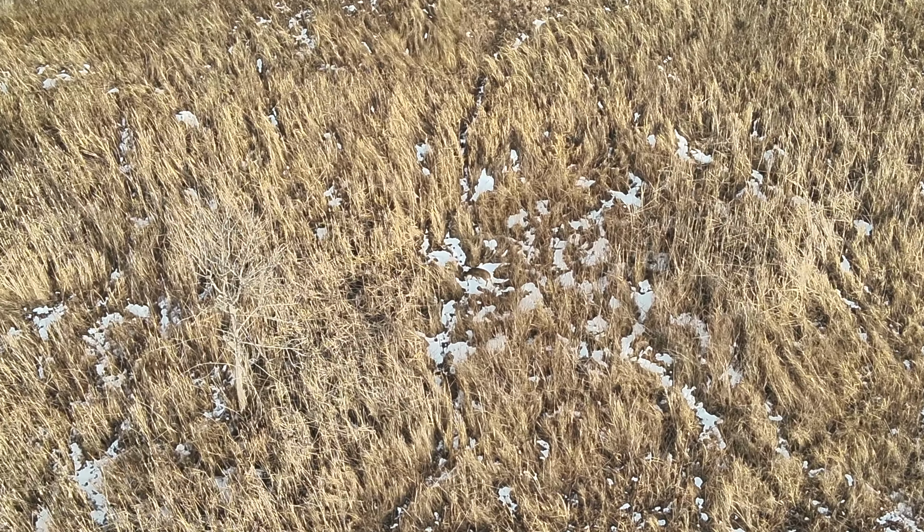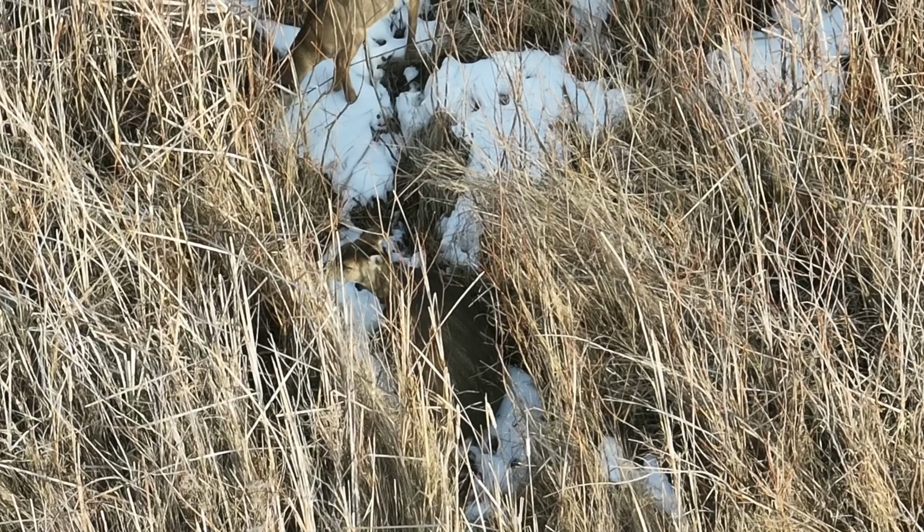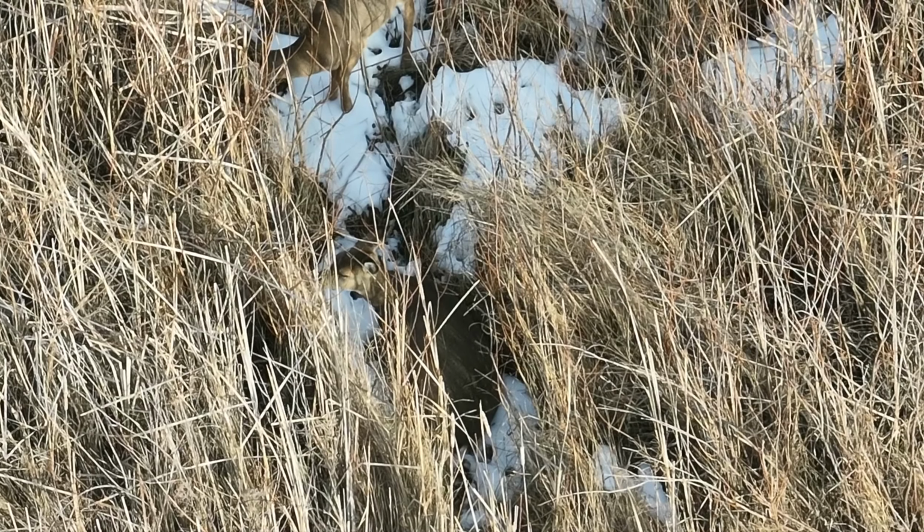It's a doe, pretty mature doe, laying in a trail, kind of chewing on her cud, and I'll zoom in on her so you can kind of see where she's at and how camouflaged she is. Very difficult to see. I'll zoom back out, and they're hard to see.